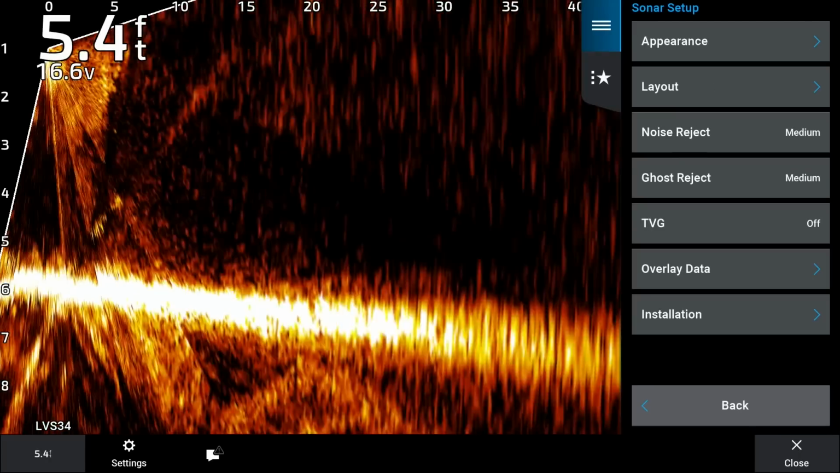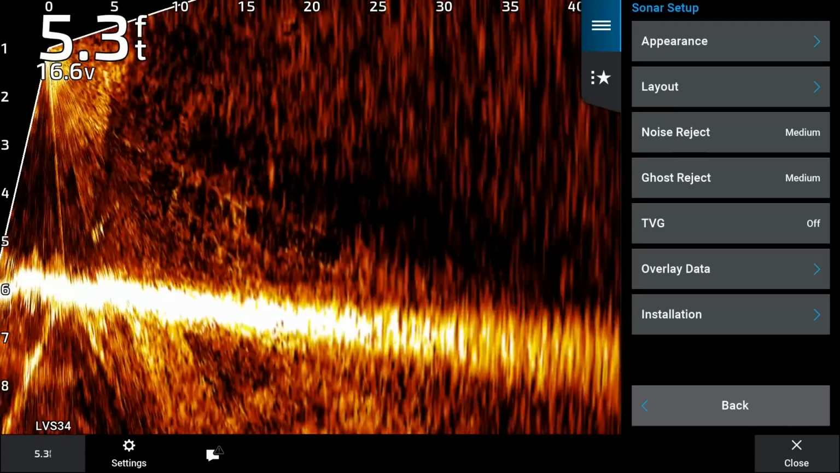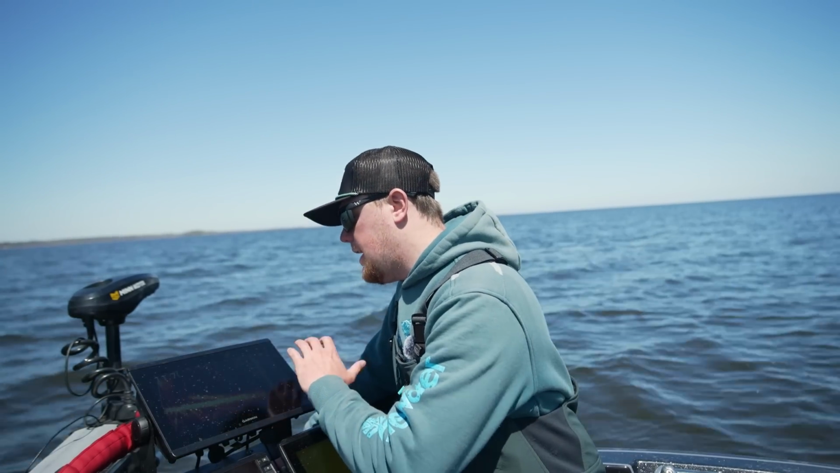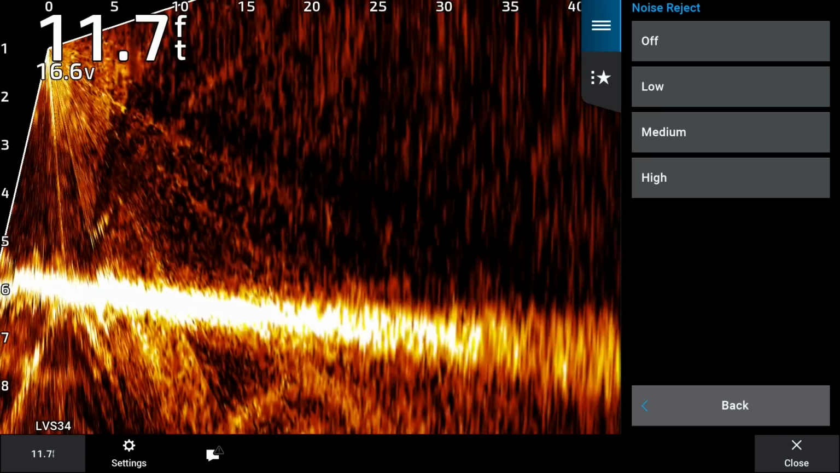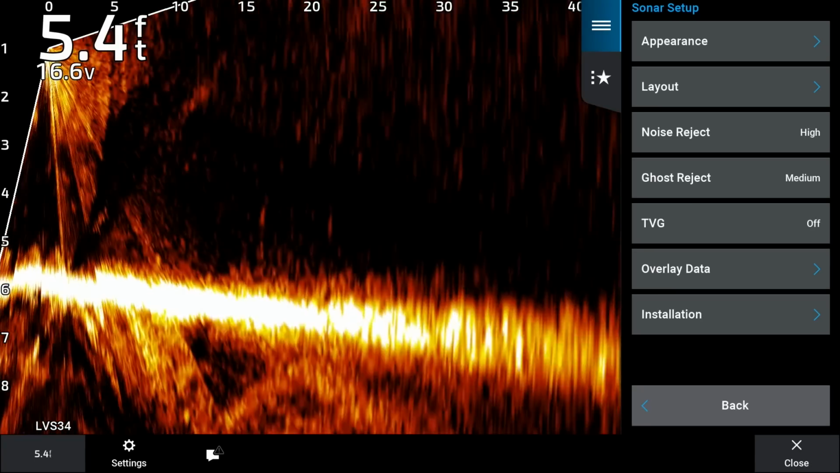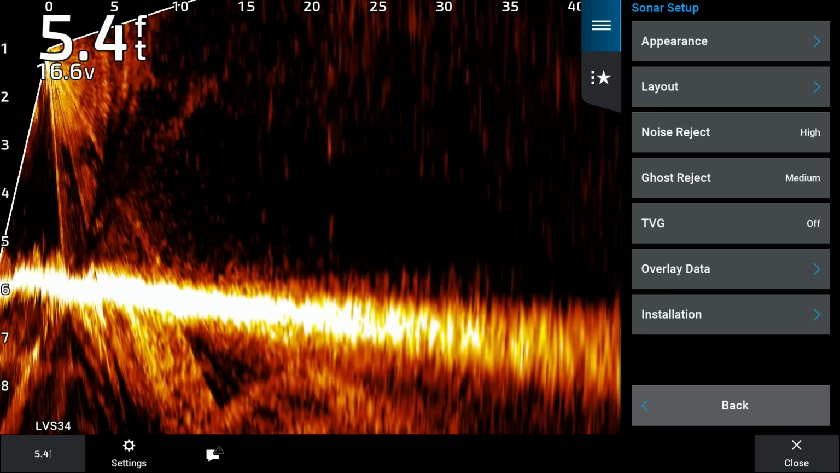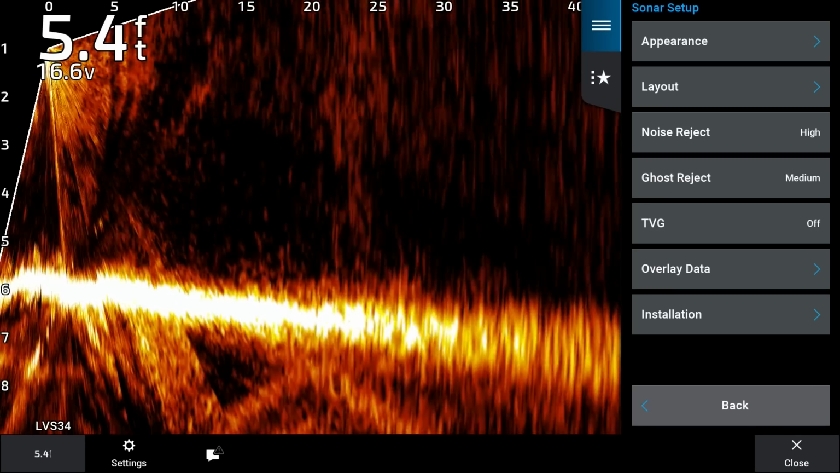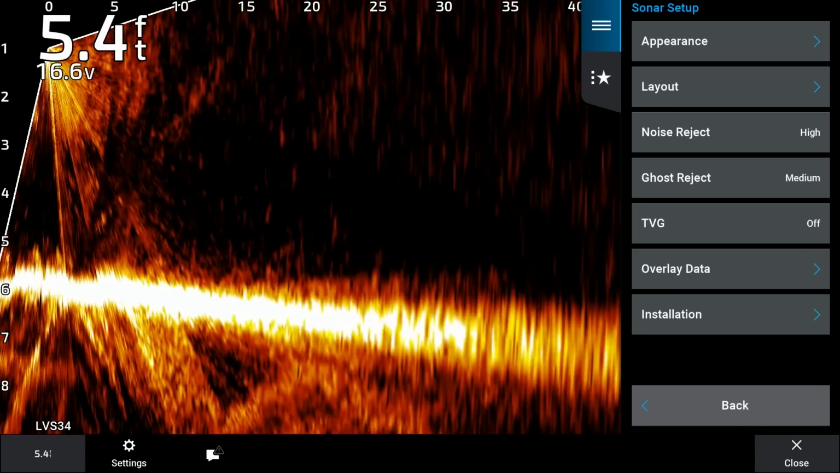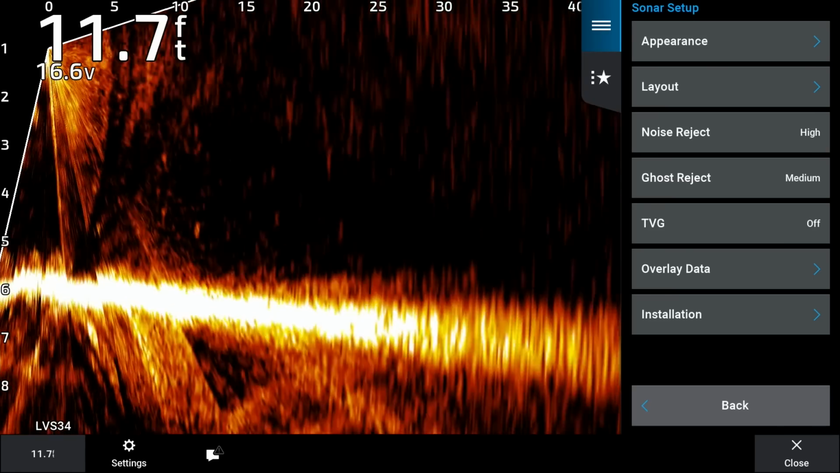Going back into sonar setup here, noise reject. This is something that you're gonna wanna play with a little bit. But noise reject, I personally always kind of keep on medium. If you really don't like all that flashiness that's happening throughout the screen, especially if you're running another transducer in the back of the boat, you might get some interference. You can run that noise reject on high. It'll really clean your screen up. It'll look really nice. You won't have much interference at all on the screen.